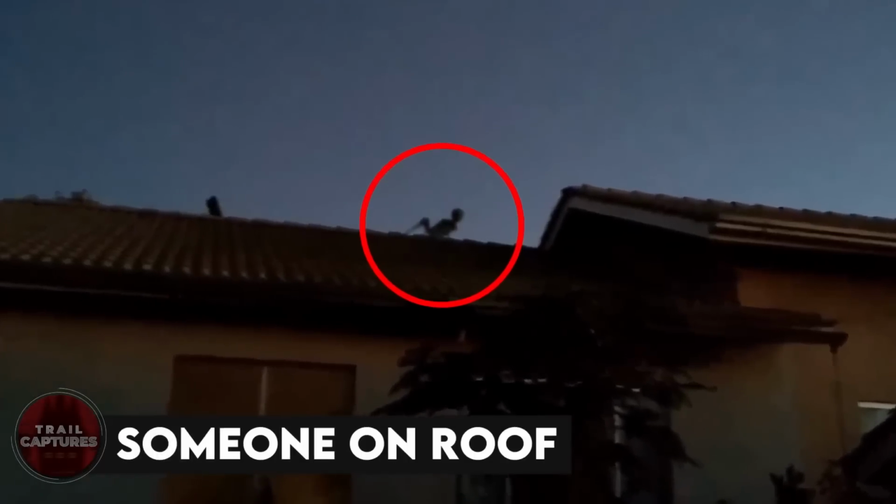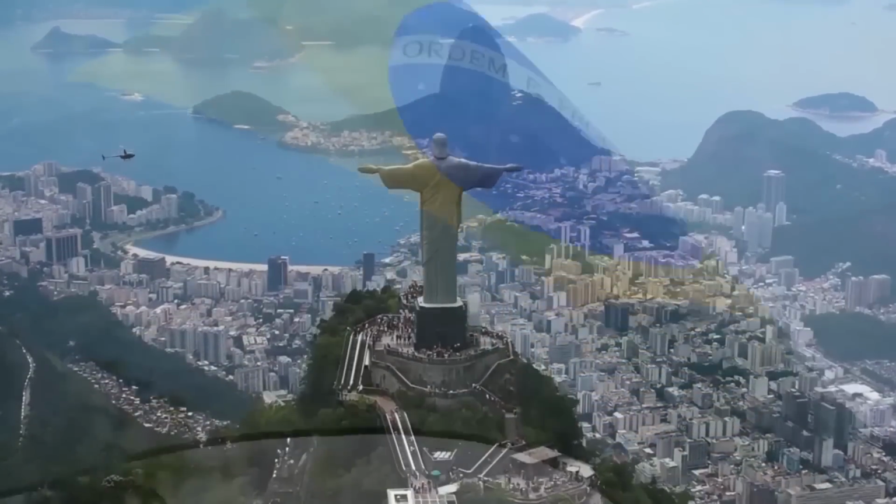Someone on the roof. Once upon a time in Brazil, a guy was just doing his own thing when something bizarre caught his eye on a rooftop. He quickly grabbed his camera and started recording. The footage revealed a strange creature that resembled a gigantic ant, casually hanging out on the roof. Some folks believed it might be an alien, but to me, it just looked like a really huge ant. Who knows what creepy crawlies lurk in the depths of Brazil, right? The creepiest part was that the creature vanished into thin air as soon as the guy spotted it. What was its mysterious purpose? We may never find out.